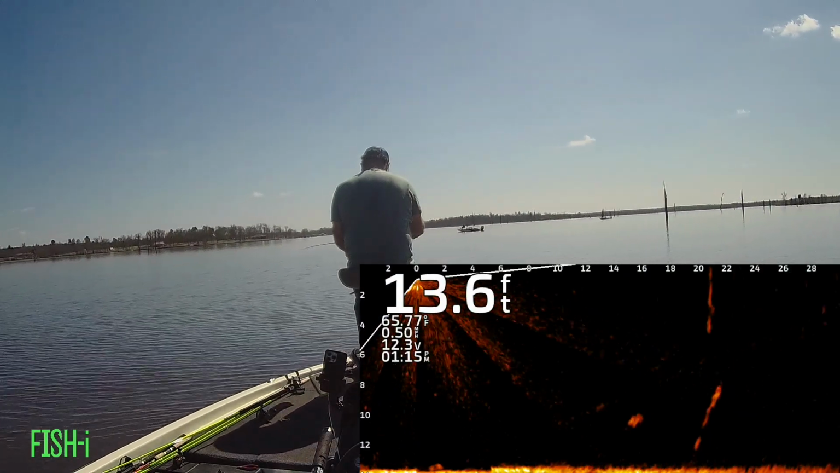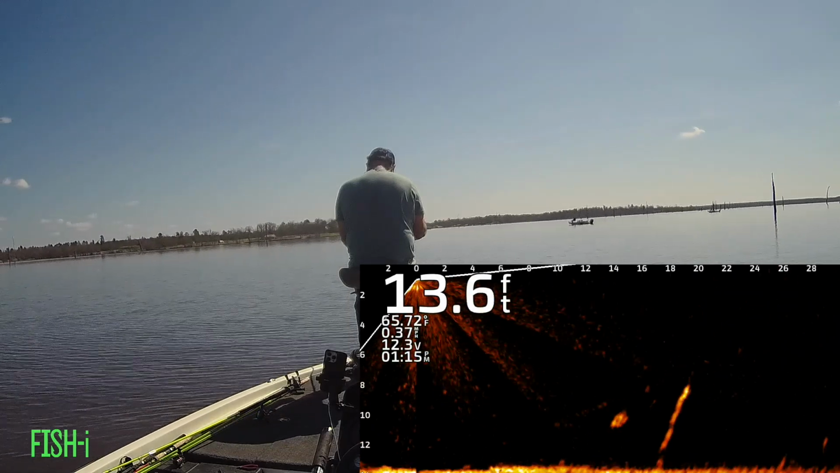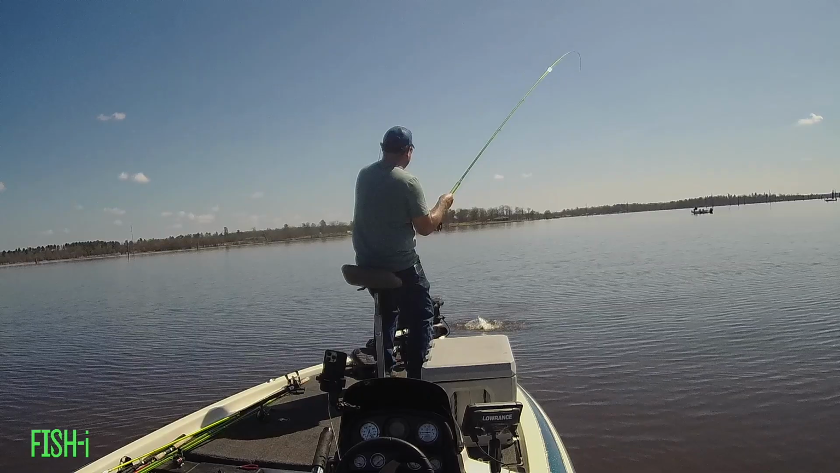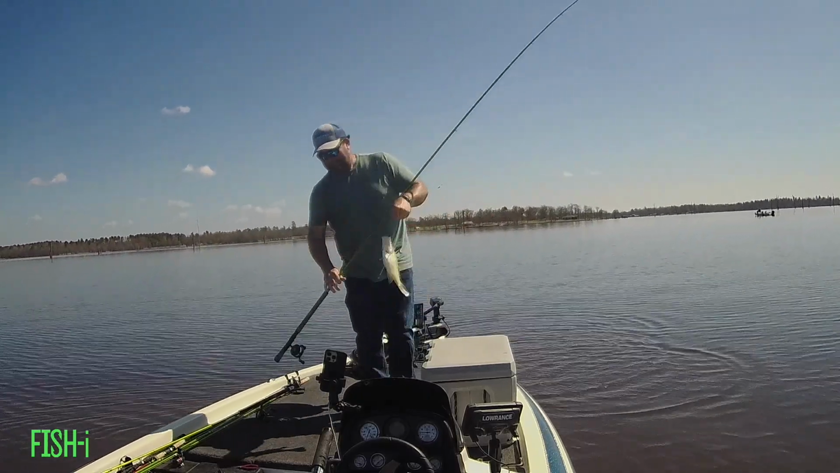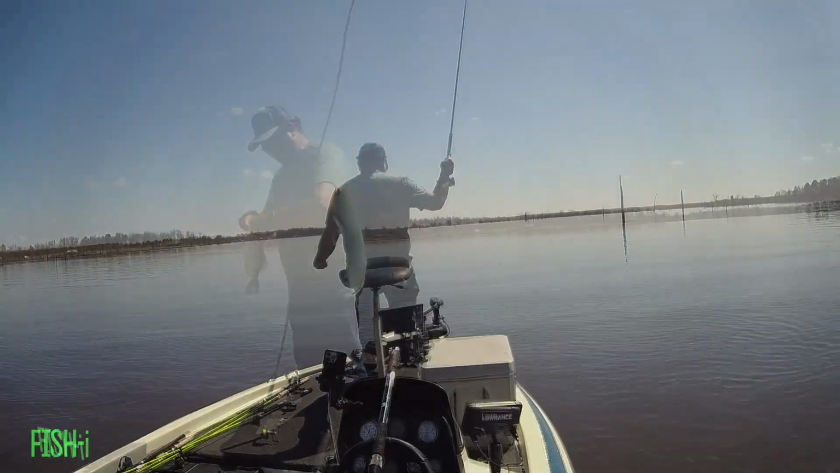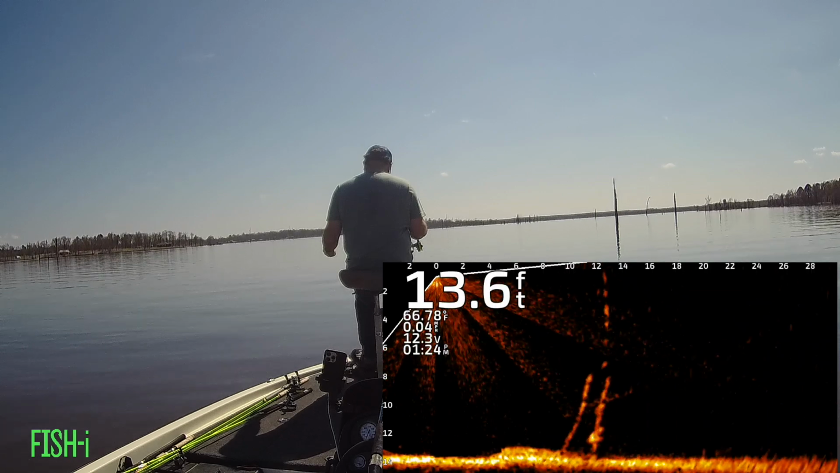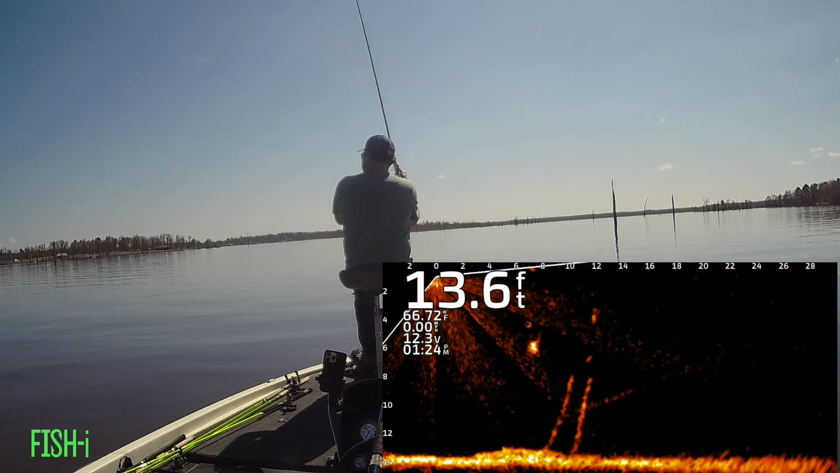Here's another football floating out there about 15 feet away, and I just love this. There's one down here on a piece of structure that, just as soon as it gets to him, he turns, hits it. Fish are on fire right now. If you see them, you're pretty much gonna catch them.